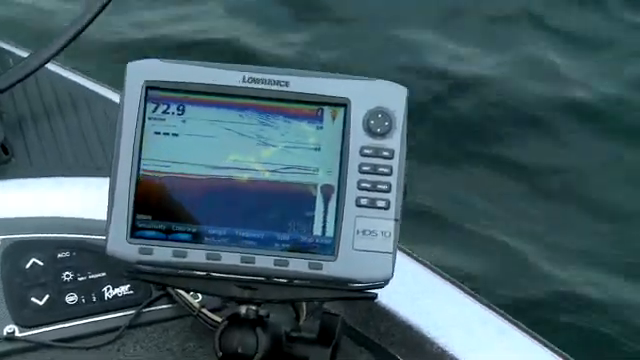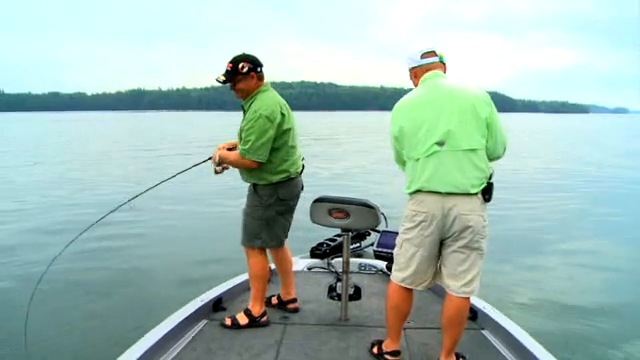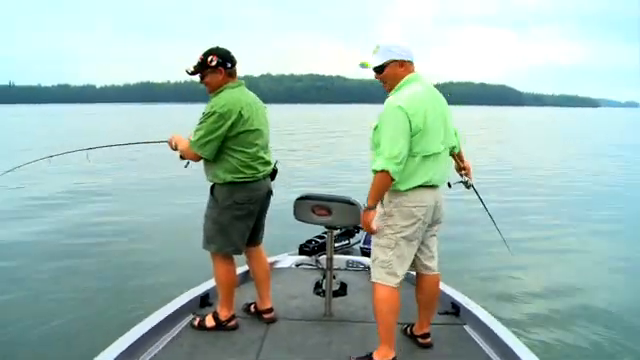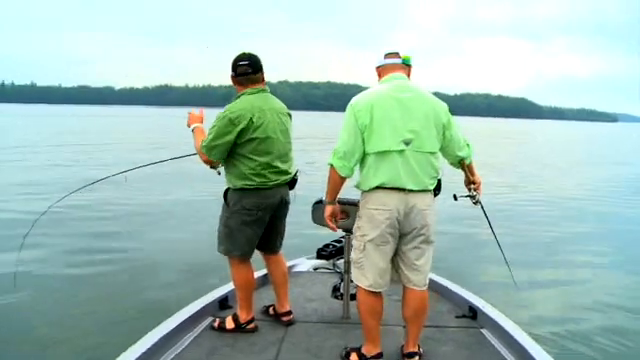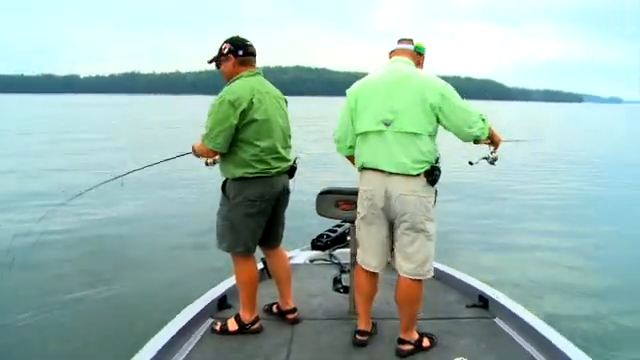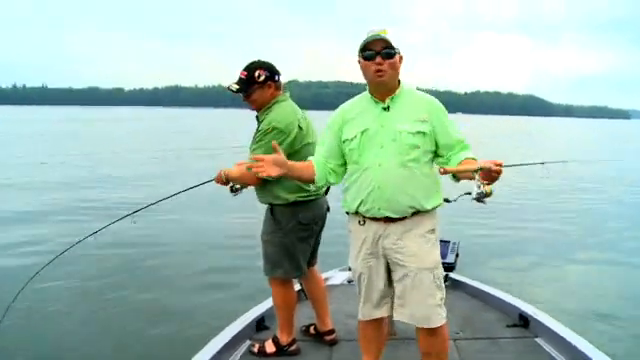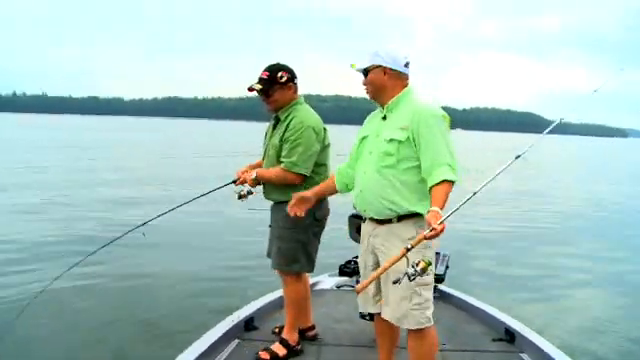Okay, he's starting to arc up. You got one? All right. Feel decent? Yep, feels decent. Sweet. That was so cool. Yeah, and you see I started reeling faster. That's what he wanted. You know, this is such a visual way of fishing, but it's the new way to fish, really, with electronics, isn't it?